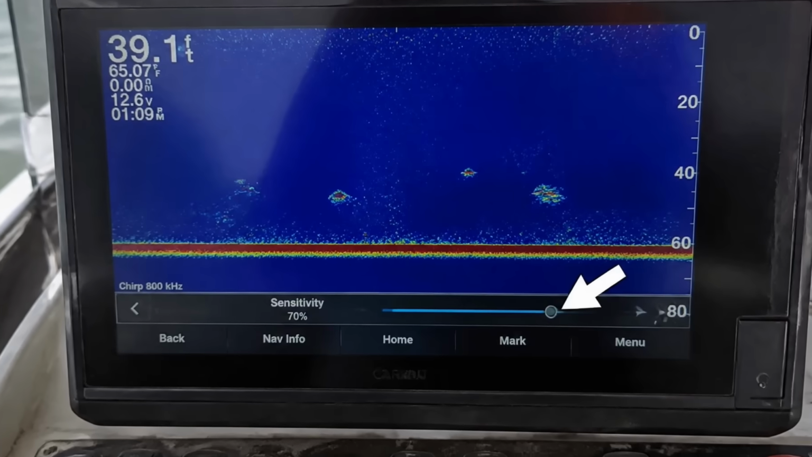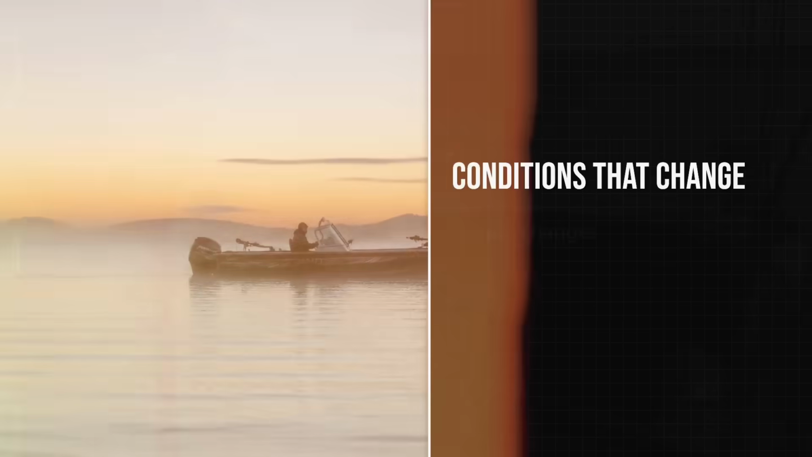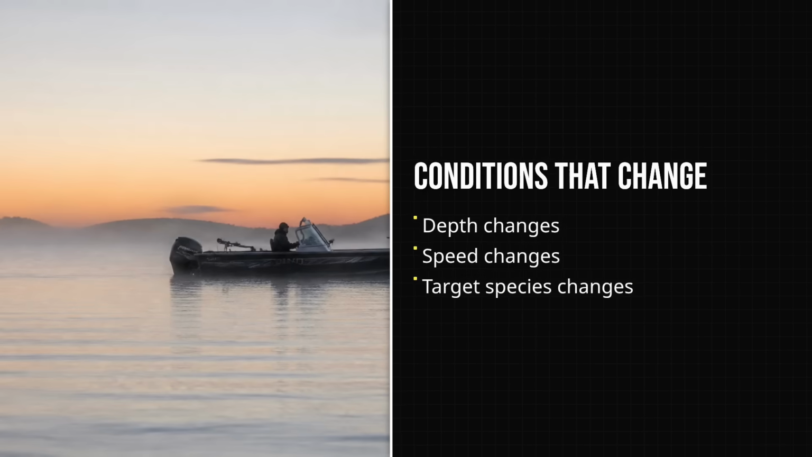Range to twice your depth, raise the sensitivity until that faint second bottom shows up, then ease it back down a touch. The honest caveat: you have to redo this every time your depth, your speed, or your target species changes.